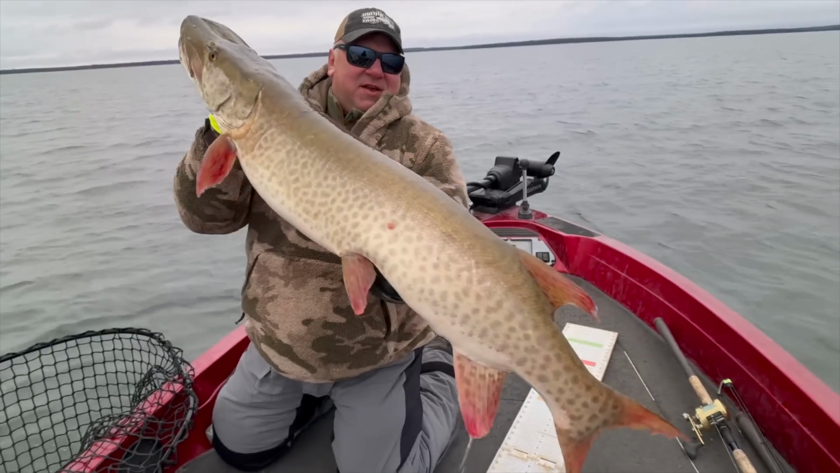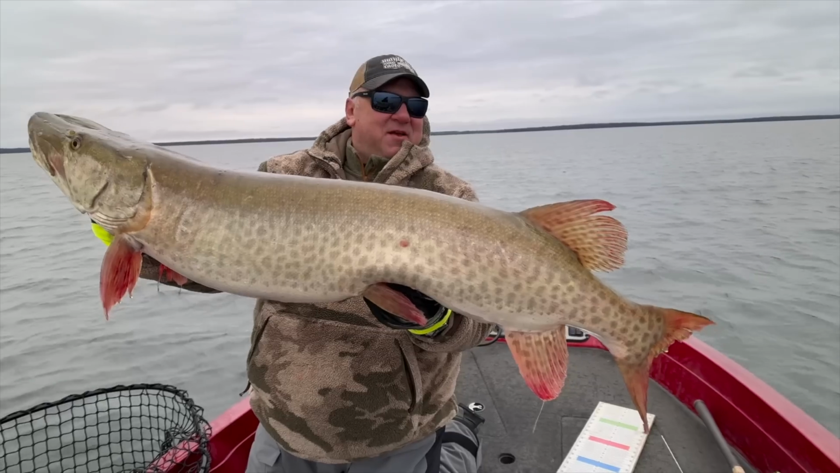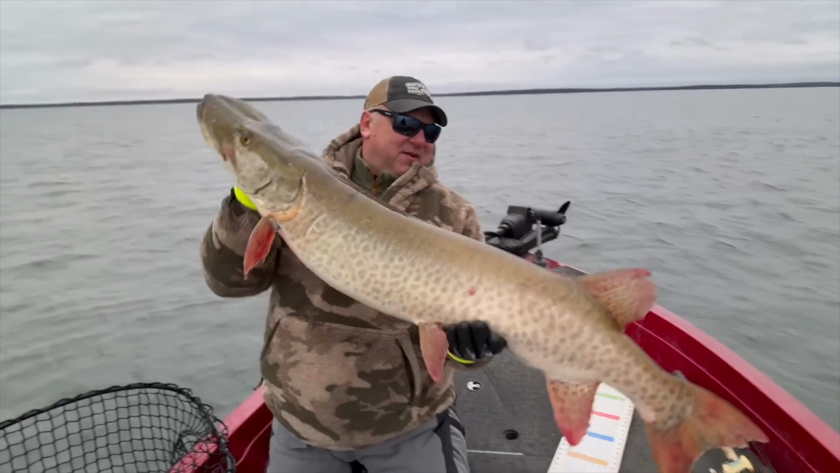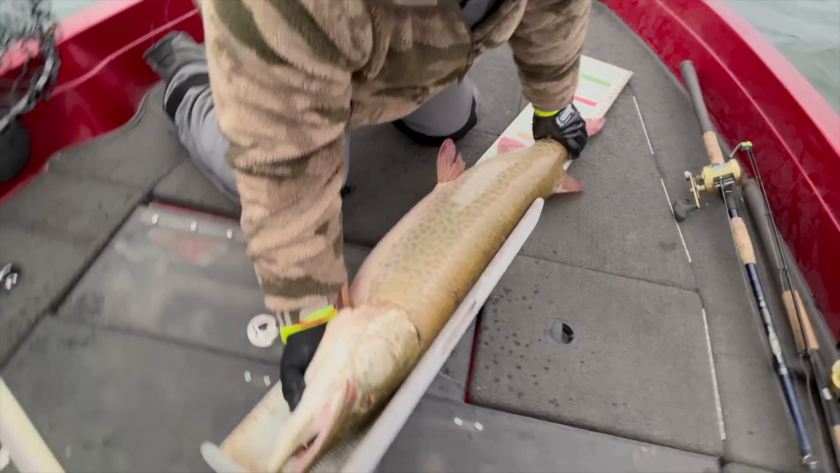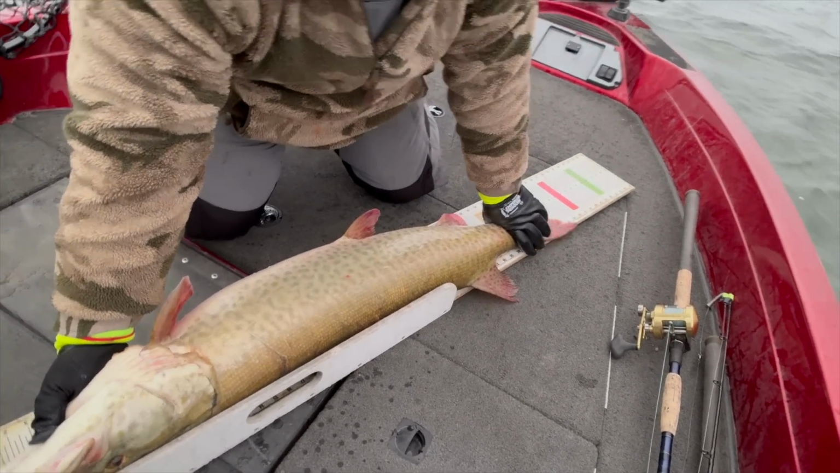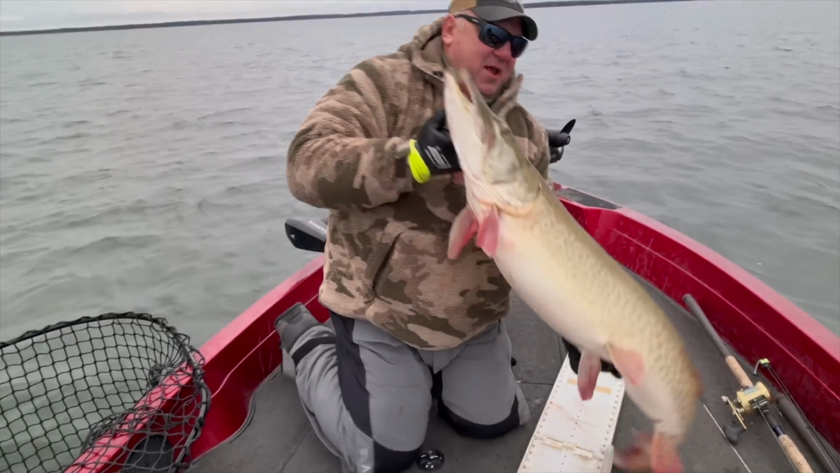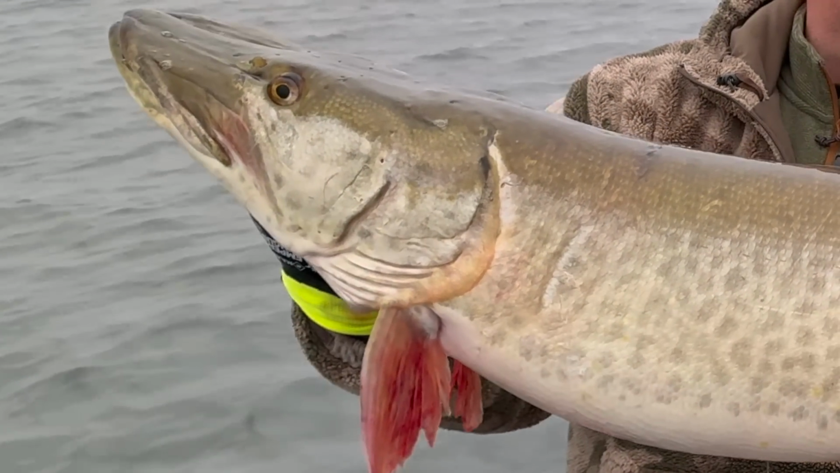All right, girl. There we go. Nice fish. Super nice. Good thick one. Let's get her on the bump and take a look. Old musky bumper. Gotta check them out. Let's see here. Where are we at there, Chase? 49-inch fish. What a great solid fish. Awesome, awesome. Let's get her back.